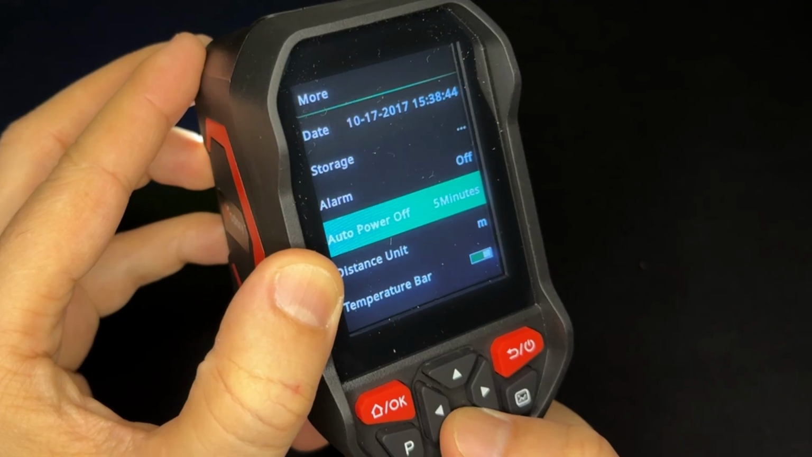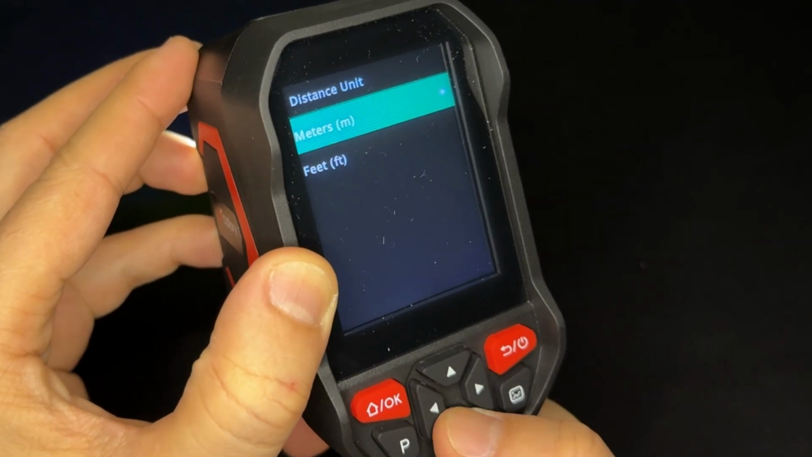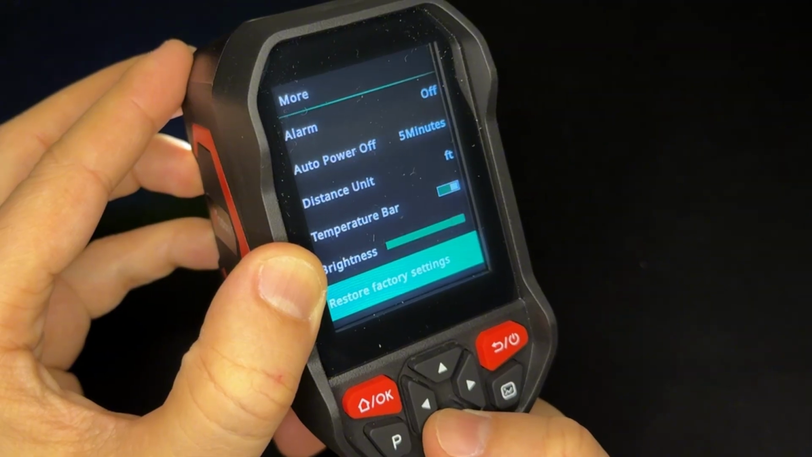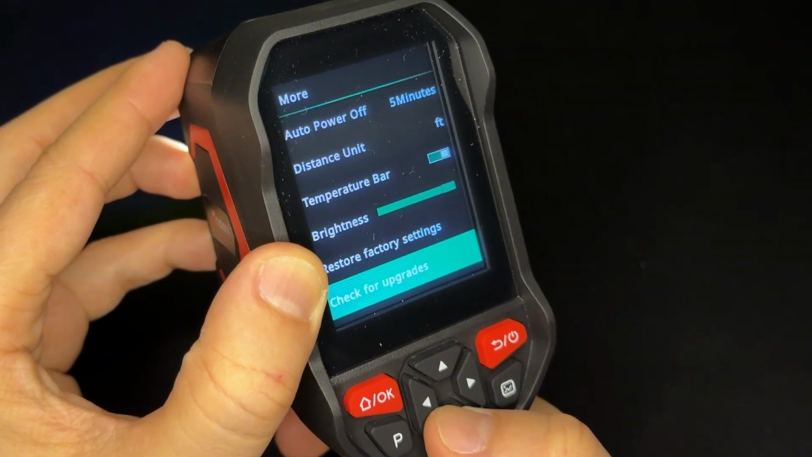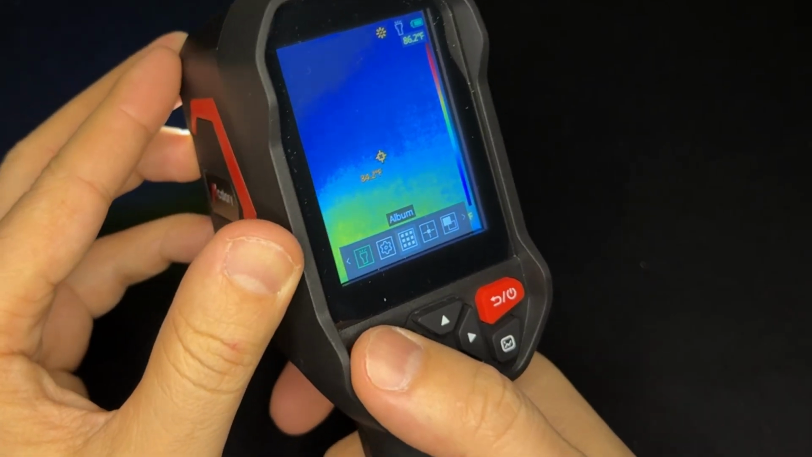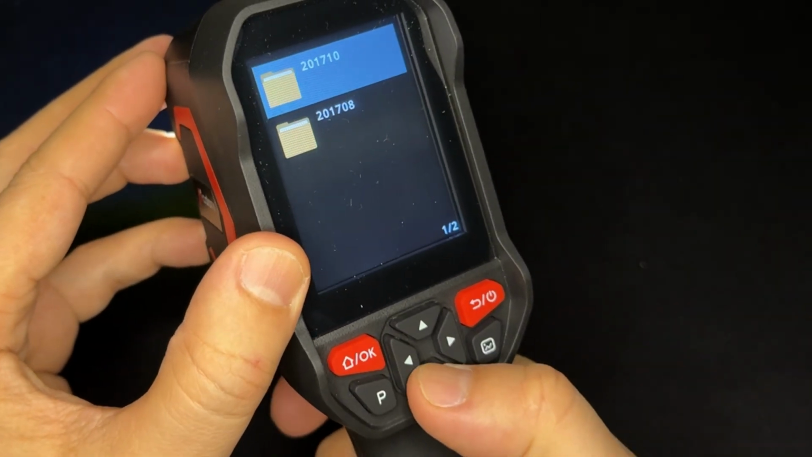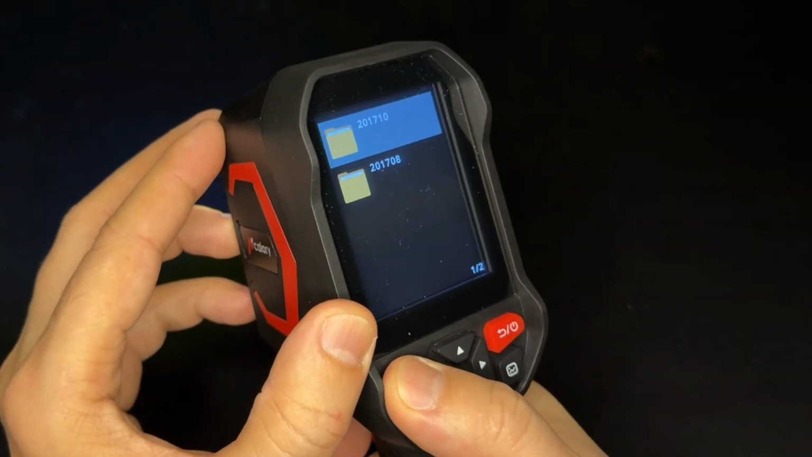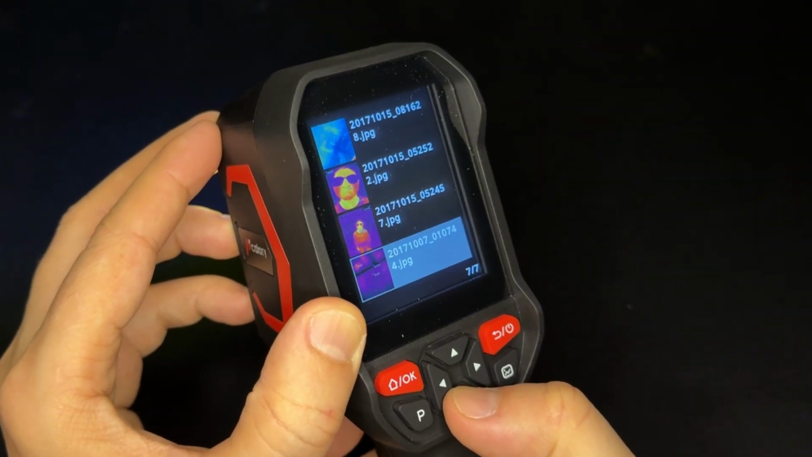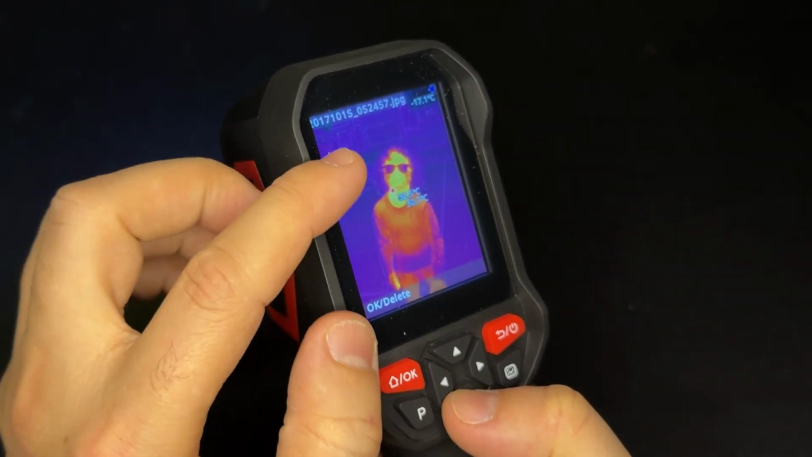Auto power off, distance units. Let's go ahead and change it to feet. Temperature, brightness, restore factory, and check for upgrades. And here is the last thing, album. You can check all the pictures and videos that you took before. It shows all the temperatures.